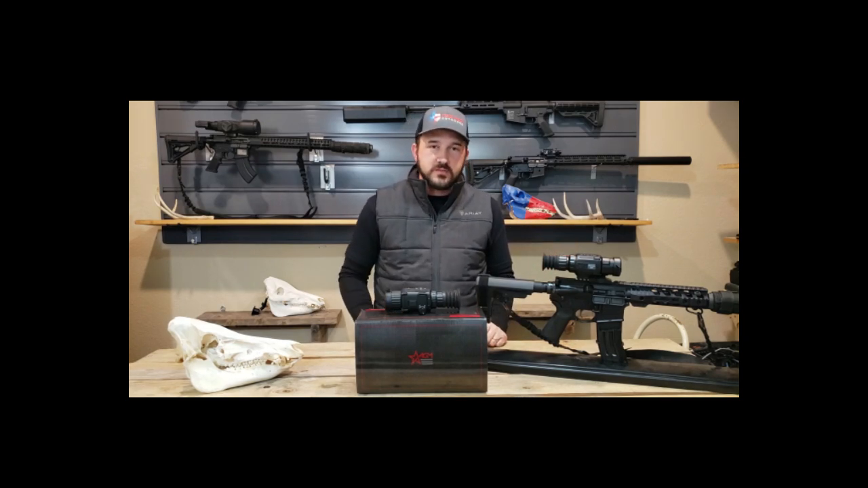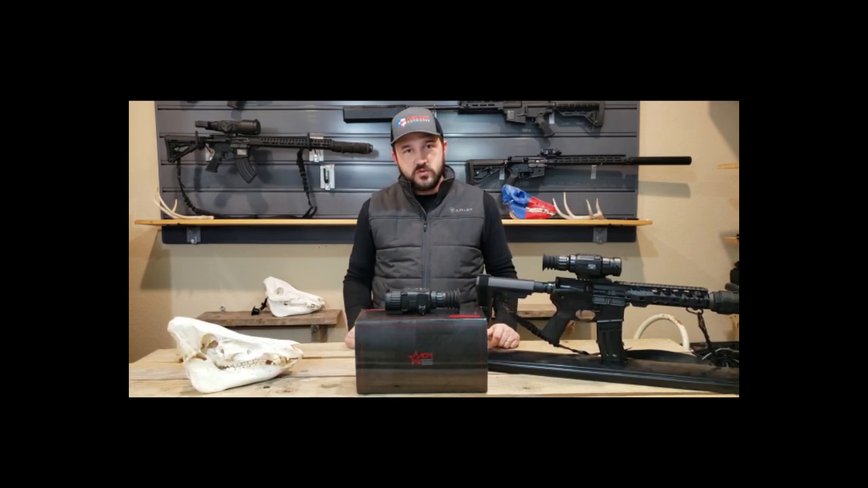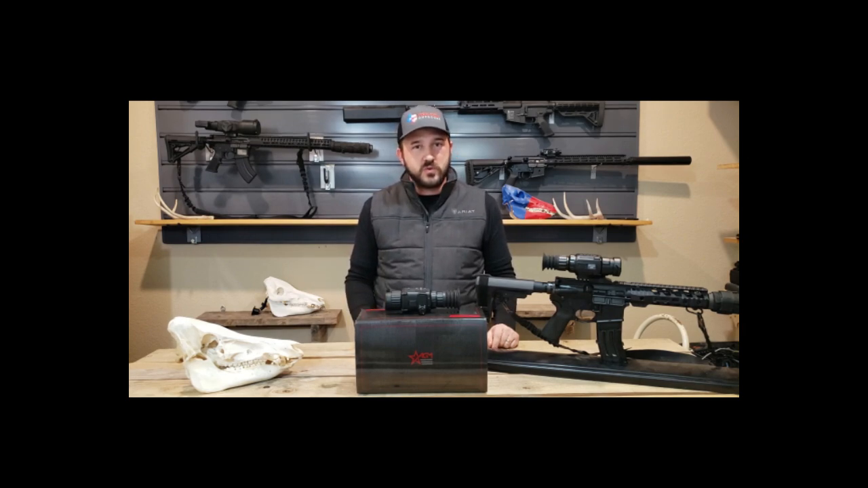So we're going to put up some videos. I'm going to show you some comparison. You guys be the judge. But I can tell you, AGM with their new Rattler line is going to be a heck of a deal for you guys out there. If you're getting into thermal, this is going to be your first scope. This is going to be the one to buy. It's going to be the hot thing here for 2021.